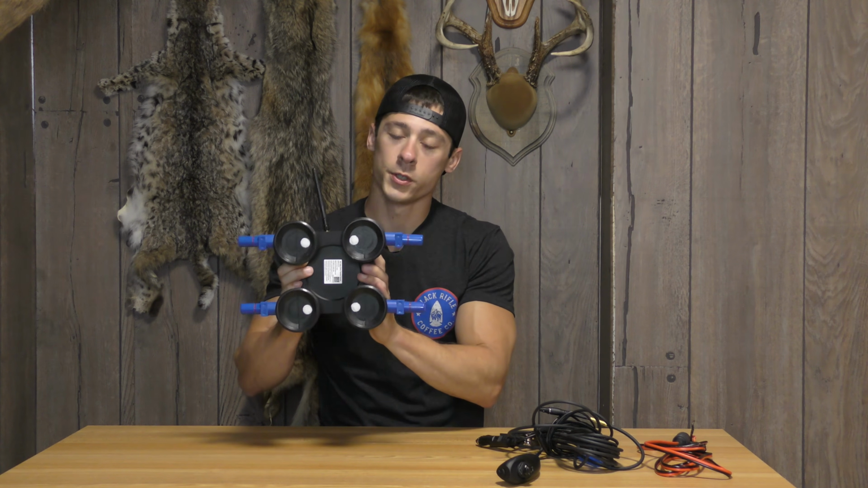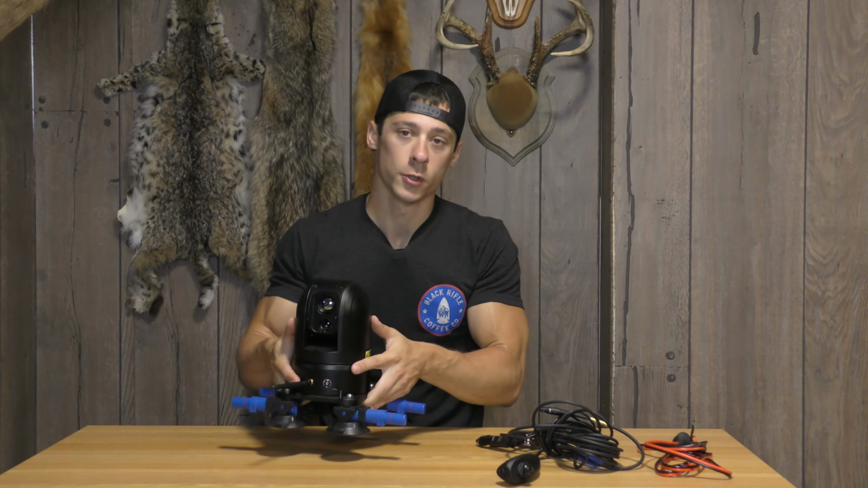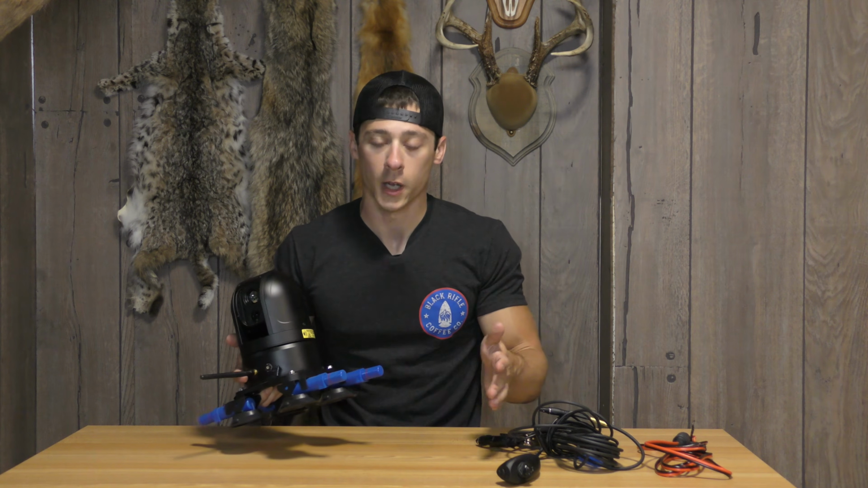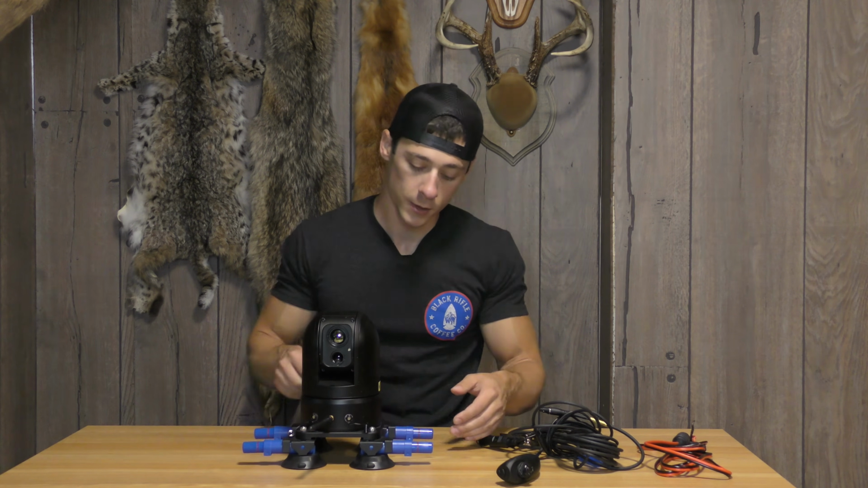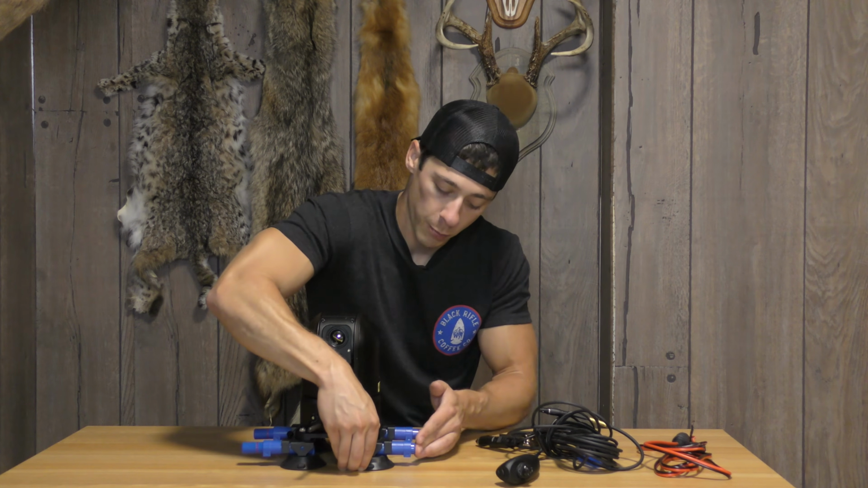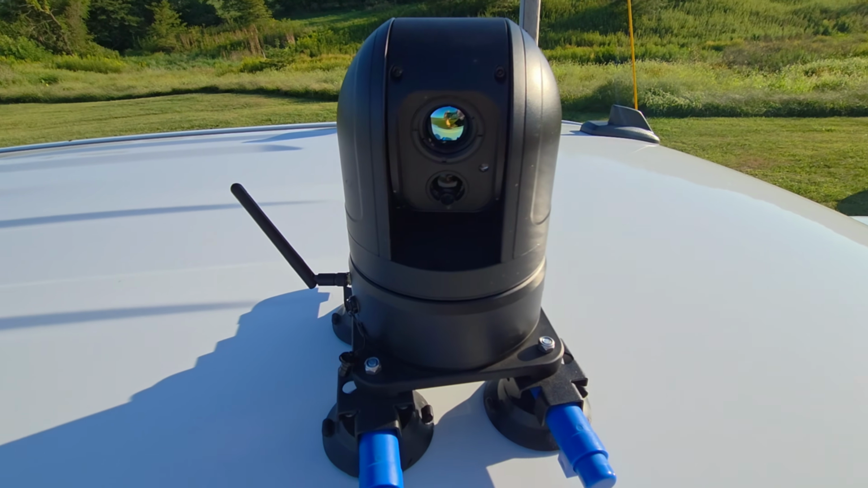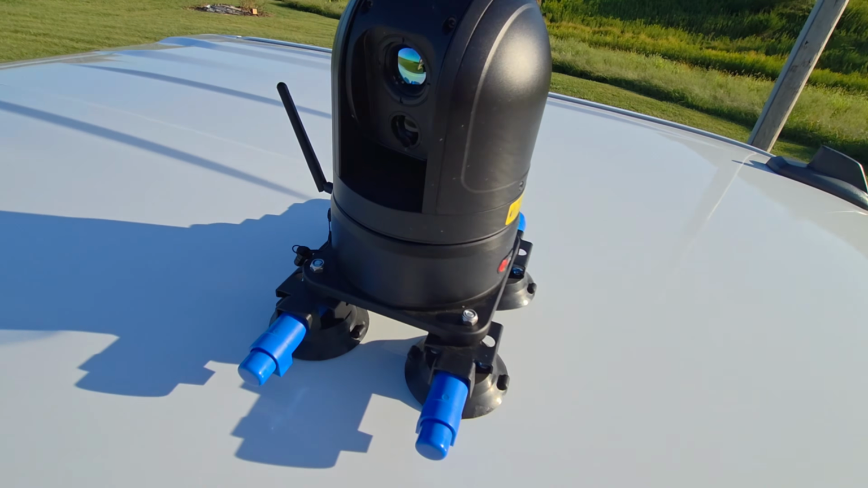Each one of these corners, you'll see that you've got 4 suction cups. And what you do is you clean off the surface of your vehicle, UTV roof, wherever you're mounting this thing up to. Get it nice and clean, set it on a good flat surface, put a little bit of pressure on each corner, and then one at a time, you're just going to pump up these blue pistons until that red line disappears. I could pump up each one of these corners and no problem pick up this whole table with it.